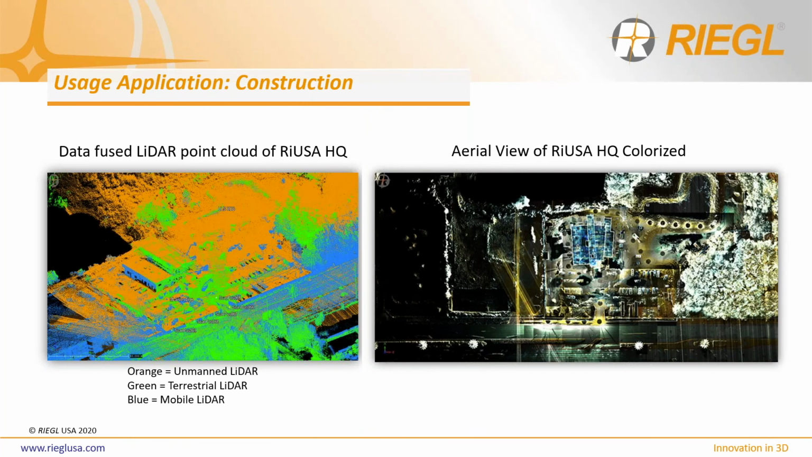For this final slide, I want to talk a little bit about data fusion and what it means. Data fusion in this context is combining multiple LiDAR data sets captured from different LiDAR platforms. For the image on the left, we look at a data fused point cloud of RIEGL USA's headquarters with unmanned LiDAR data in orange, mobile LiDAR data in blue, and terrestrial tripod static LiDAR in green. If you look closely, each LiDAR platform offers a different vantage point, eliminating blind spots in your data collect.